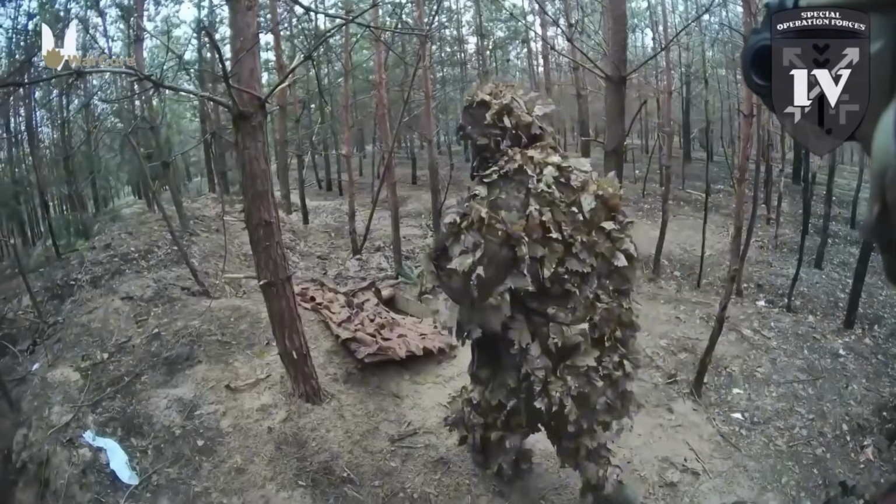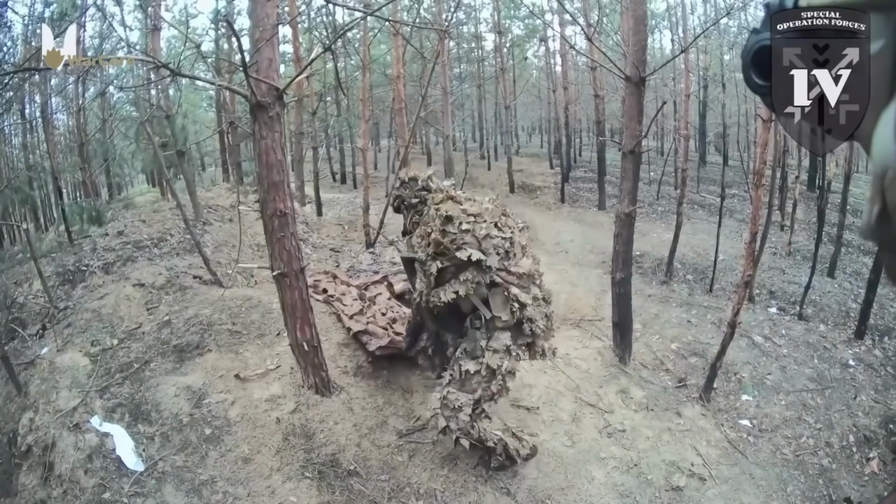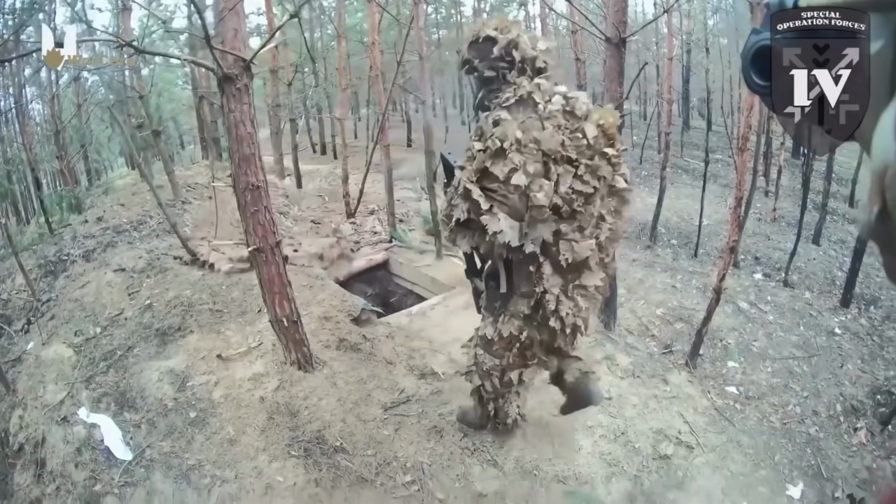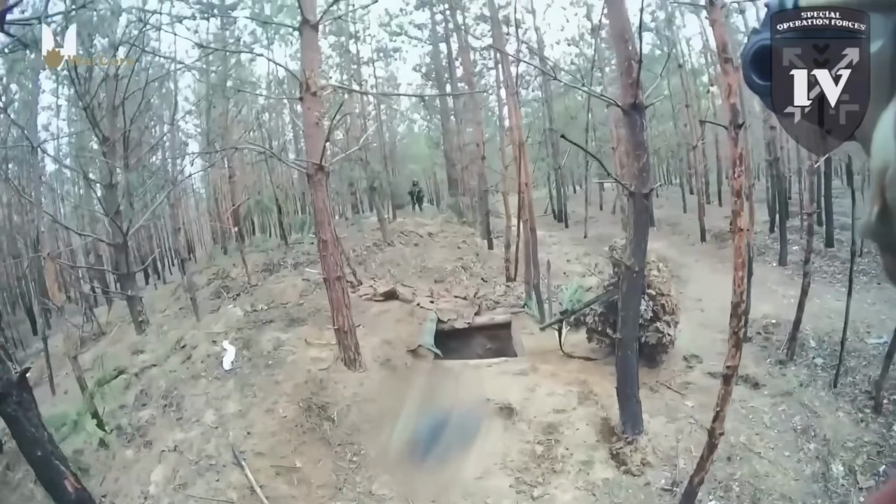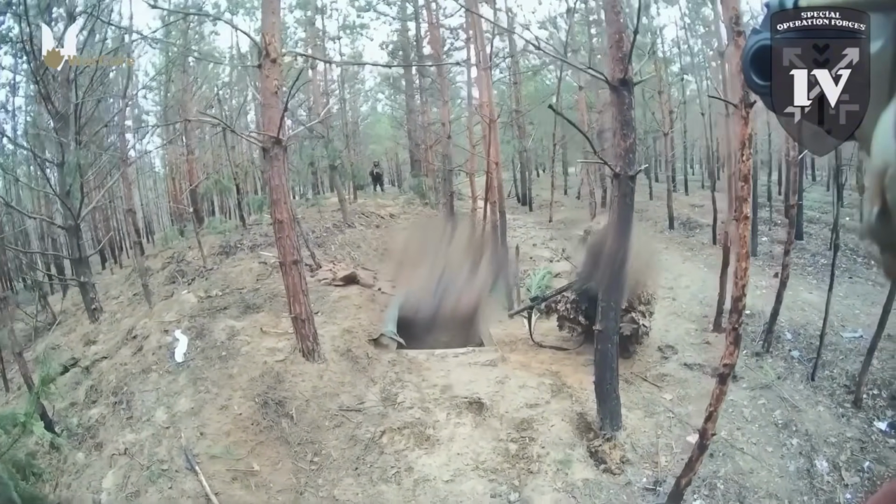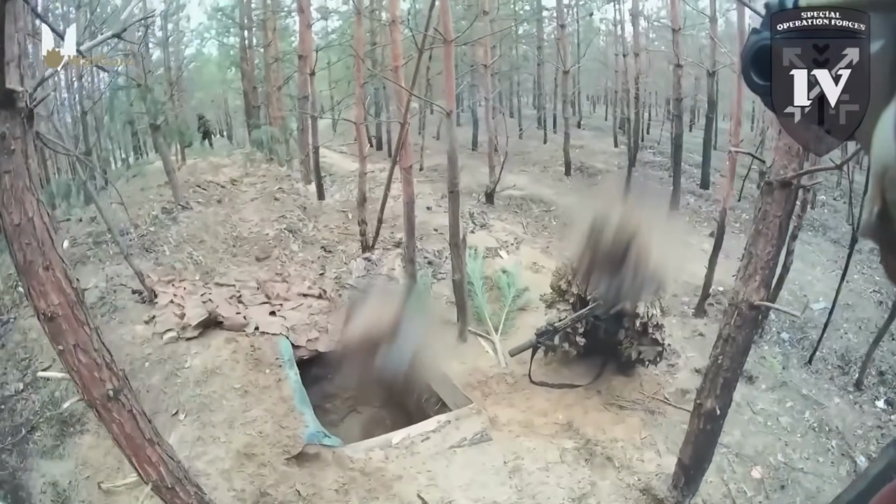Ukrainian Special Operations Forces fighters conducted an operation on rear positions in the Lyman direction. The action took place in a forested area where a Russian bunker was identified. Ukrainian soldiers first moved the entrance covering of the bunker aside. Shortly afterward, a Ukrainian drone was deployed into the bunker, resulting in a strong blast inside the position.